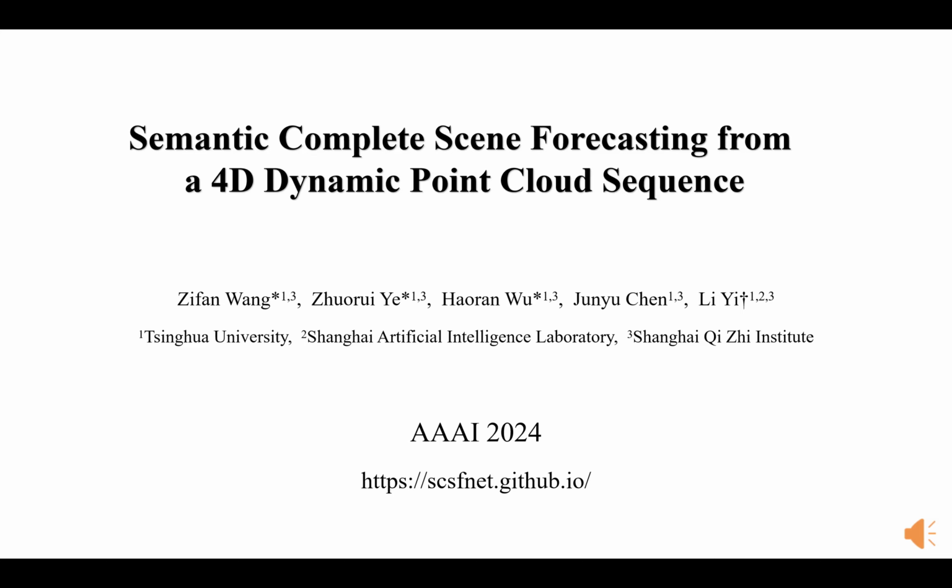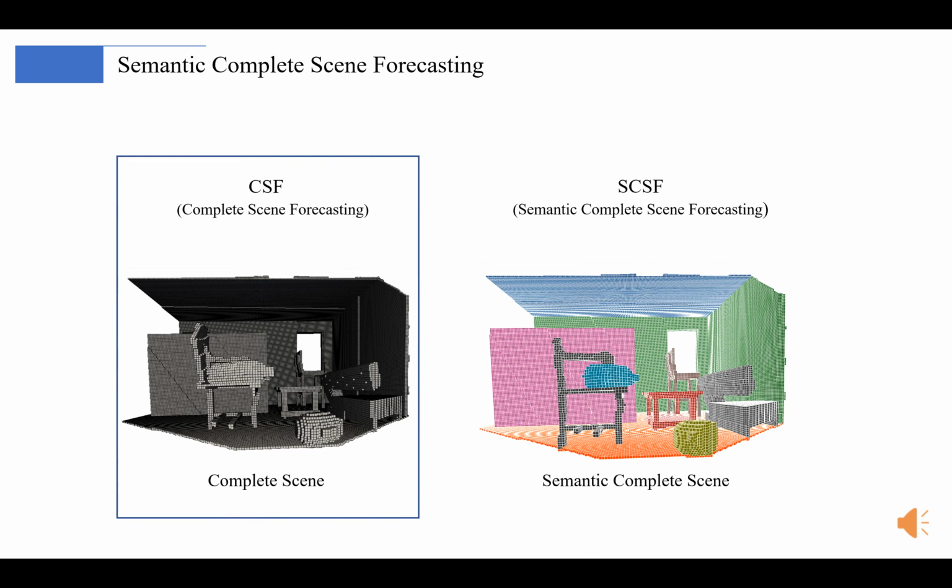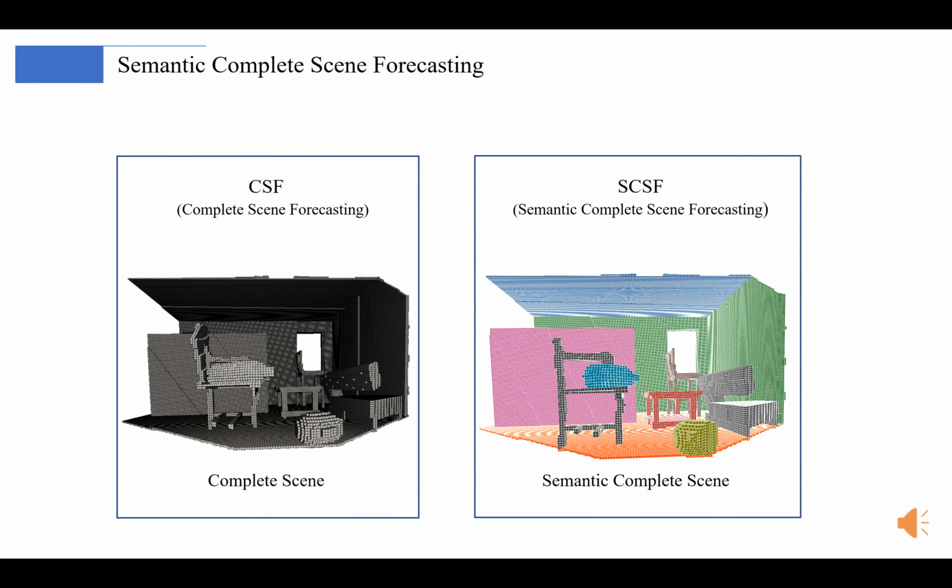We present semantic complete scene forecasting from a 4D dynamic point cloud sequence. We study a new problem of semantic complete scene forecasting in this work. Given a 4D dynamic point cloud sequence, the complete scene forecasting task is to predict the complete scene including occluded areas, and the semantic complete scene forecasting task predicts the complete scene along with semantic labels.